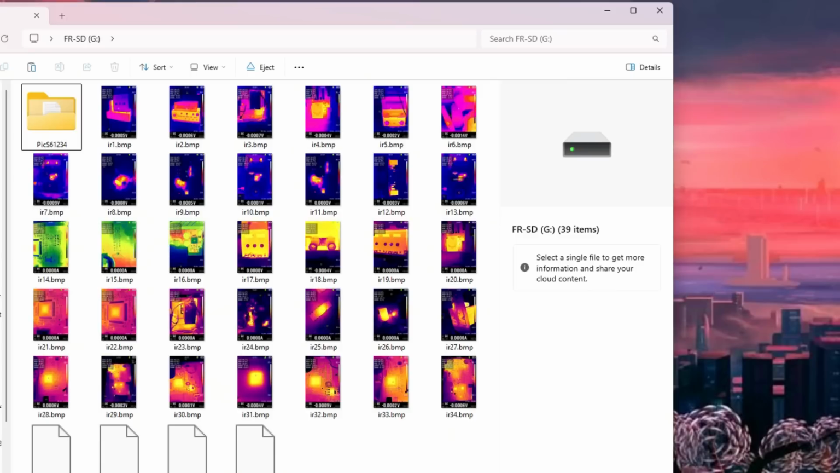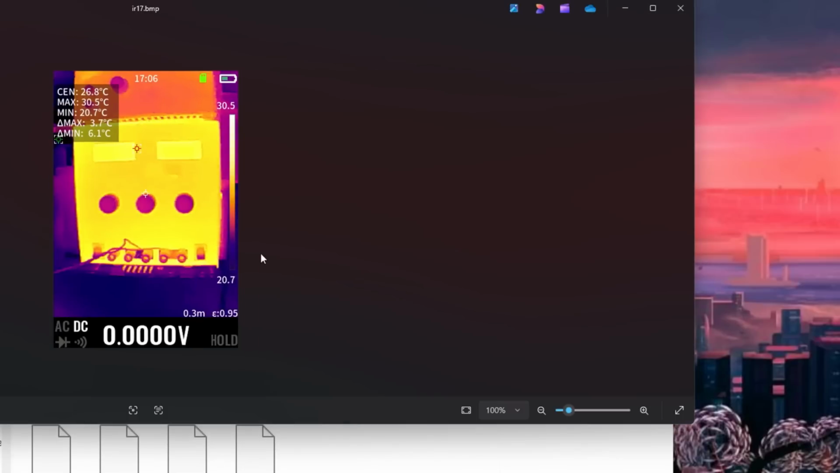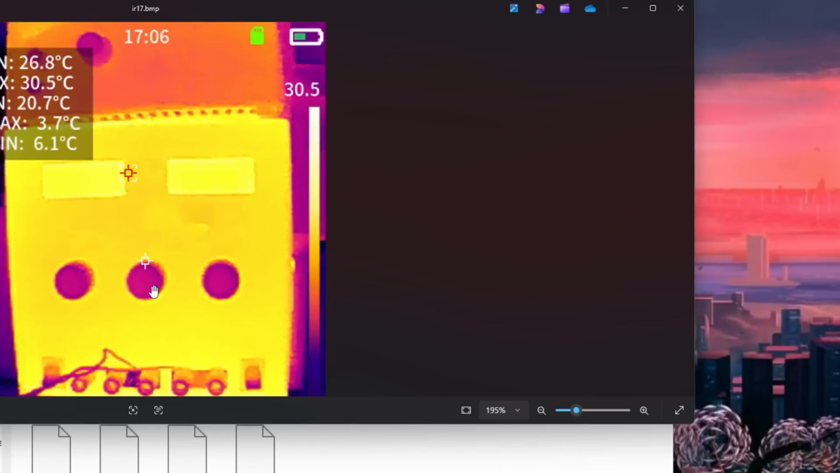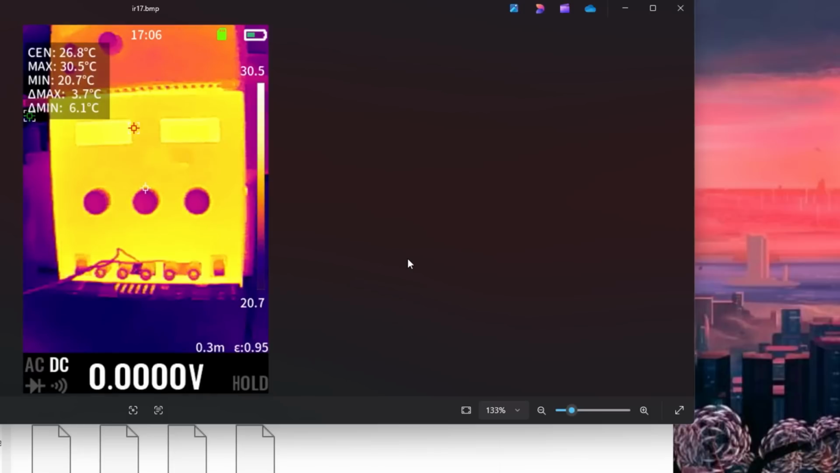You can see it's opened as drive G on my computer, and you have all of the images that you've captured from the infrared camera, which is brilliant. You can open those and you can have a look at them. There you go, opens up and you can see you've got a nice quality image. You can actually zoom in quite a way on there and that looks pretty good. You've got all the information, all your temperatures are there and everything, which is great.